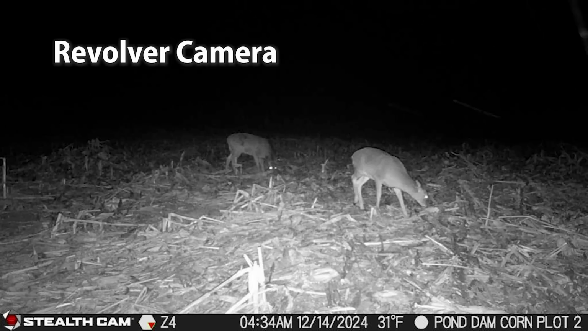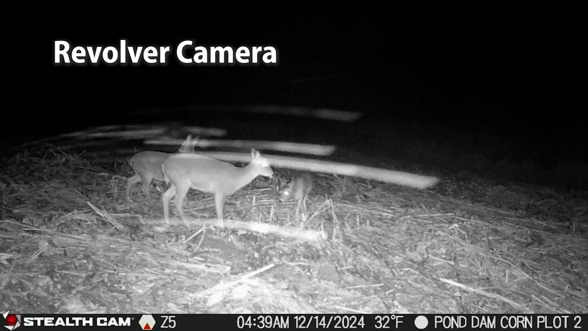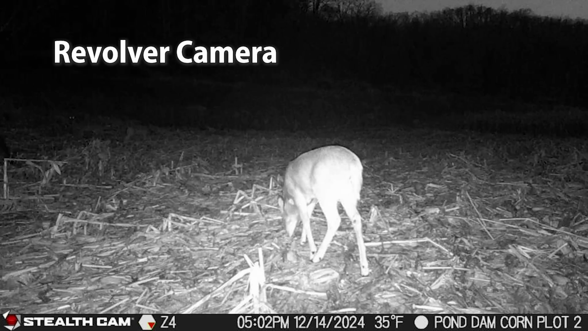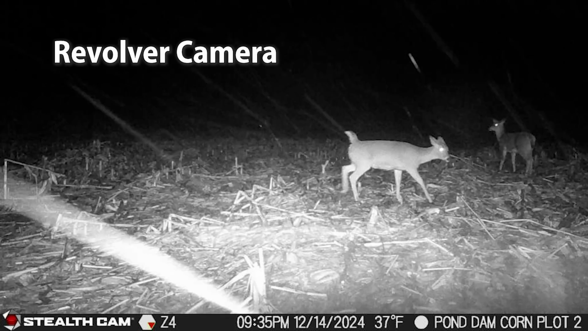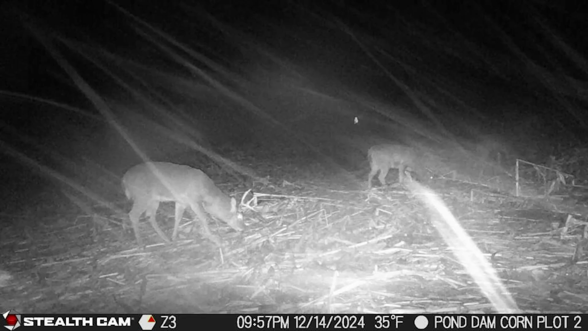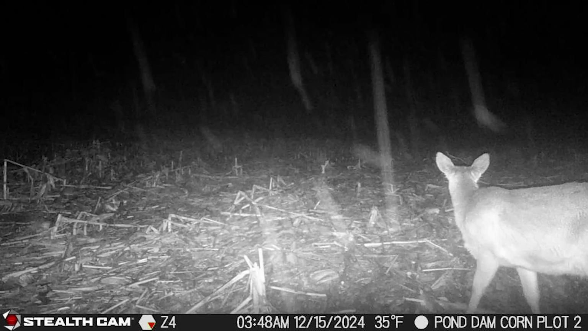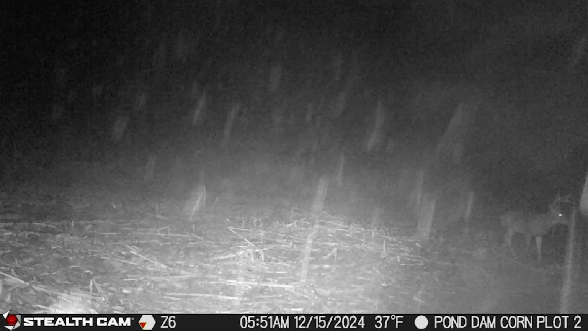The deer don't seem to pay any attention to the white flash in my experience here, but you can see that there's a lot of deer out in this plot. When you look at the photos coming from the revolver camera, there's lots of activity here, lots of deer coming out, almost all at night though. I'd say 90+% of the photos on this spot are at night, but it is interesting to note that one camera did a lot better than the other one did.